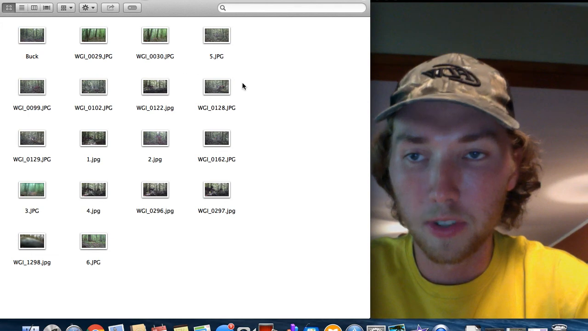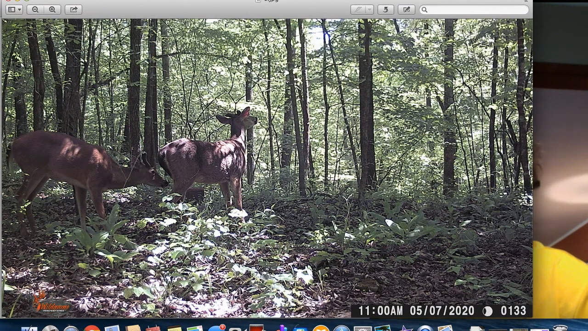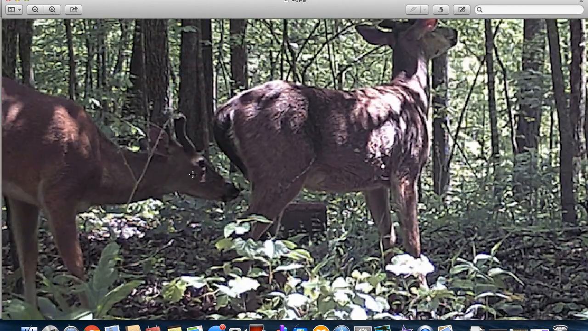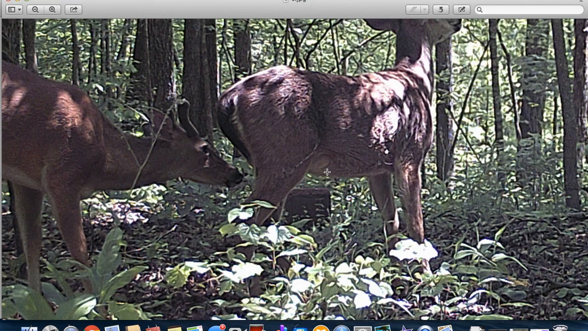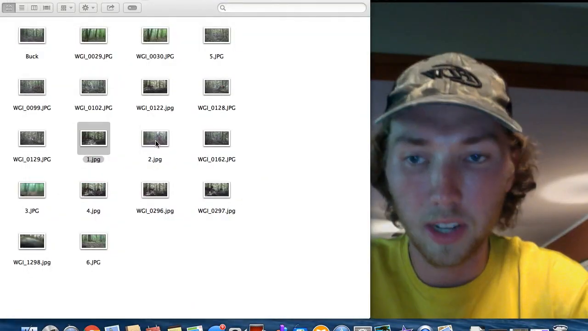Some cool buck ones that we've gotten. Let's see this one here. Yeah, this is just a cool picture. The light lit these two bucks up. I don't know why they're sniffing each other, but whatever. You can tell, not a whole lot of growth on any of them. You see a little mineral block back there. But it's just cool to start getting these pictures.